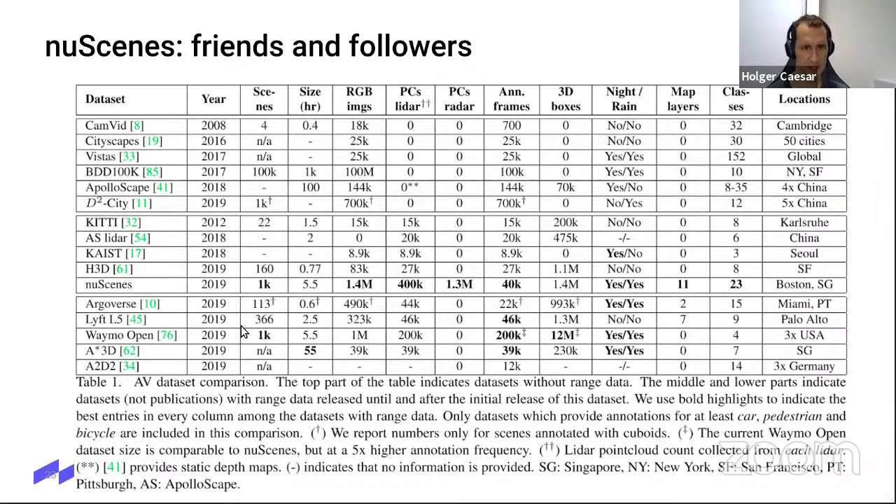But since then, of course, other datasets were released. We have Argo, Lyft, Waymo, A-Star, and Audi. But it's interesting to see that even now, Waymo is the only dataset which is our size. I think lately they released some extensions, so slightly bigger now, but it's still a similar order of magnitude. It's just worth noticing that they use 10 Hertz annotations, whereas we use 2 Hertz annotations. So it's kind of the same thing, but just inflated by a factor of 5.